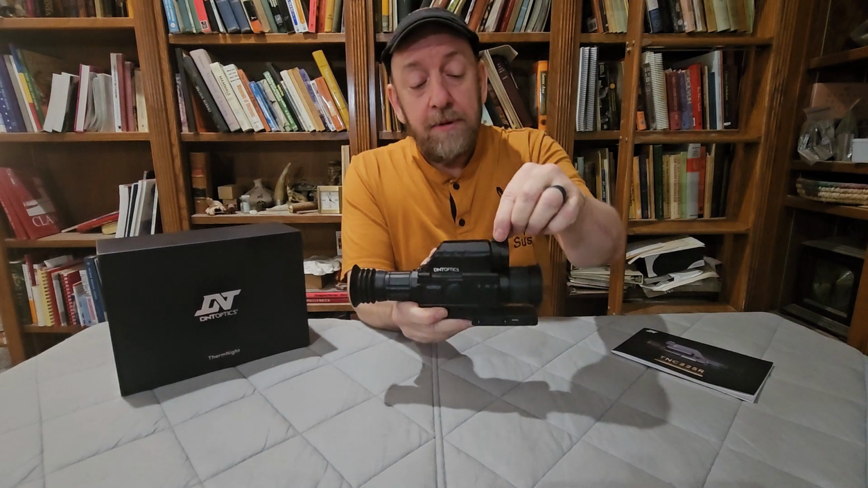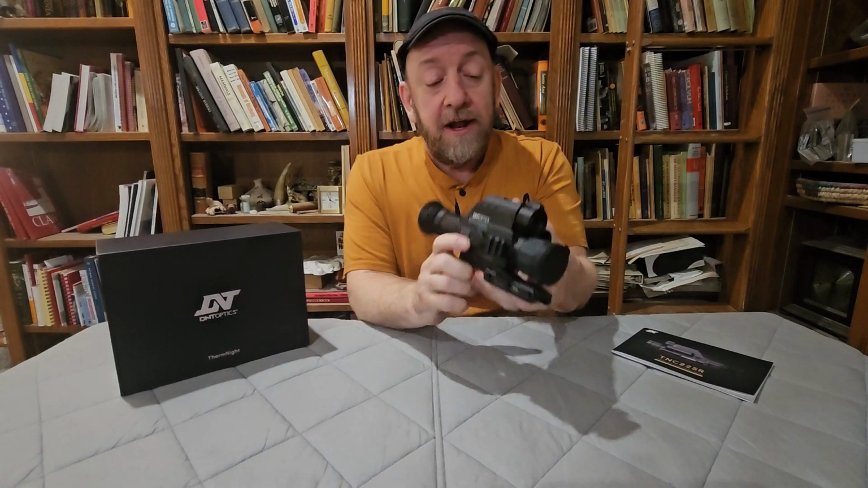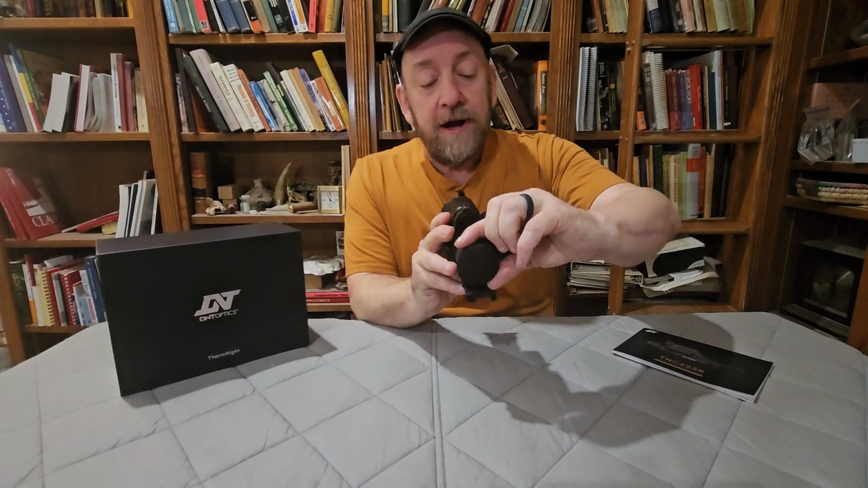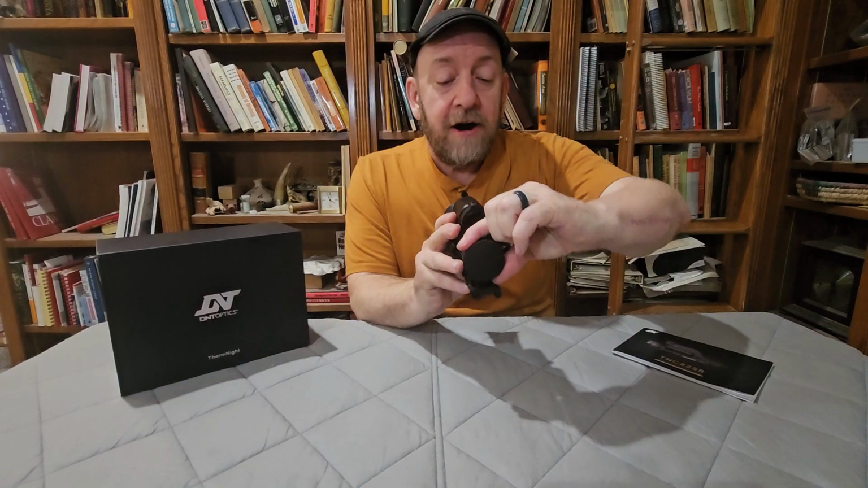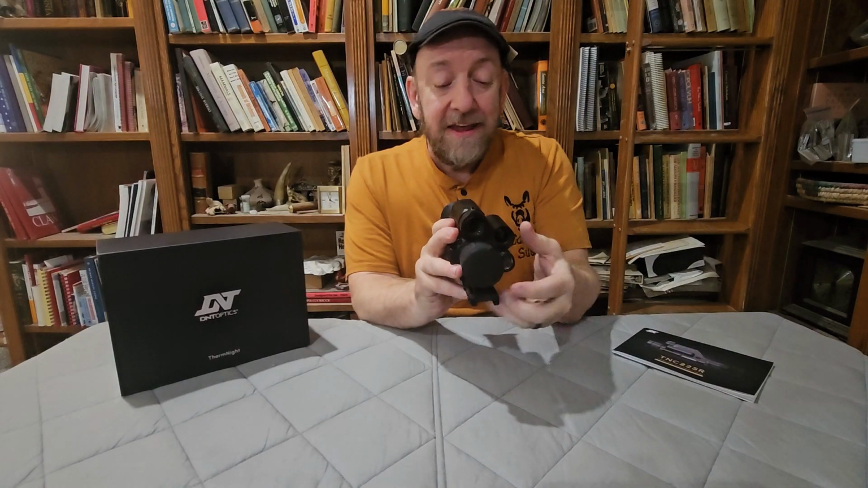It's got this nice tab right here. The focus on the thermal channel also works very well, but if you're right-handed like me, you're having to reach around the laser rangefinder and the IR illuminator to make adjustments to the thermal channel. I don't like that nearly as much.